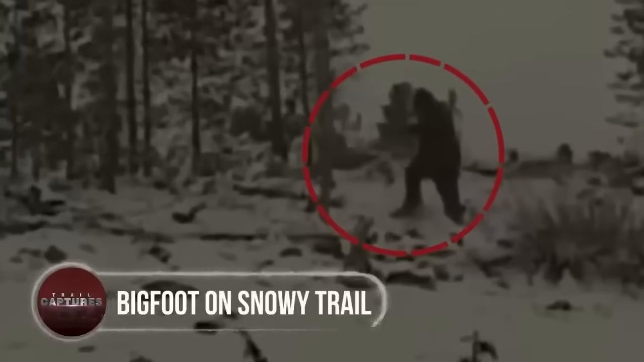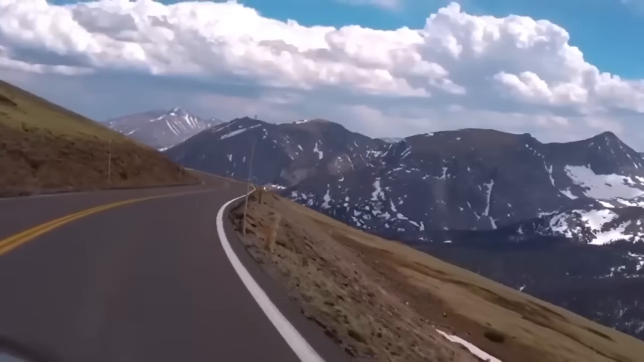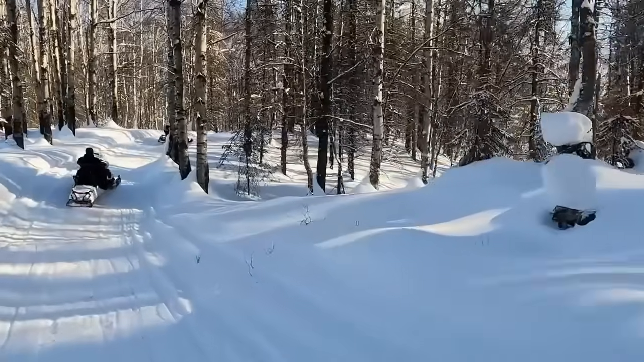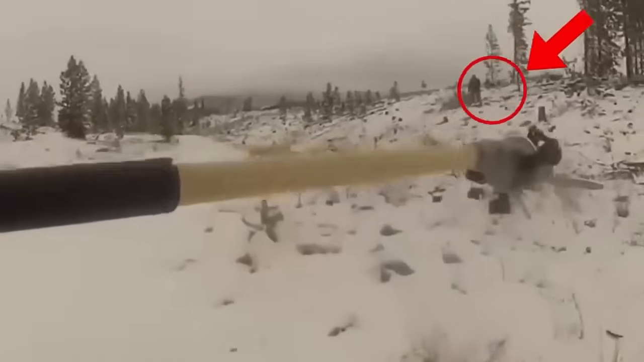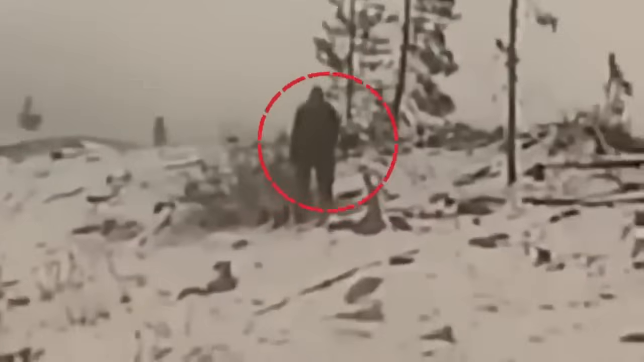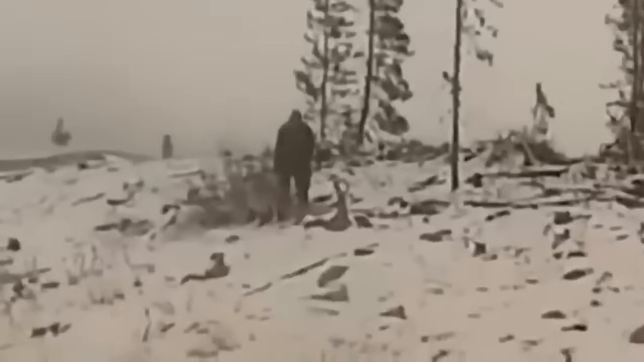Bigfoot on snowy trail. In the west of Colorado, years ago, a young rider filming a bike ride stumbled upon a remarkable sight. A gigantic hairy creature stood on a cliff, and upon realizing it was being watched, it quickly vanished into the forest. Many believed it was the mysterious Bigfoot captured on tape.